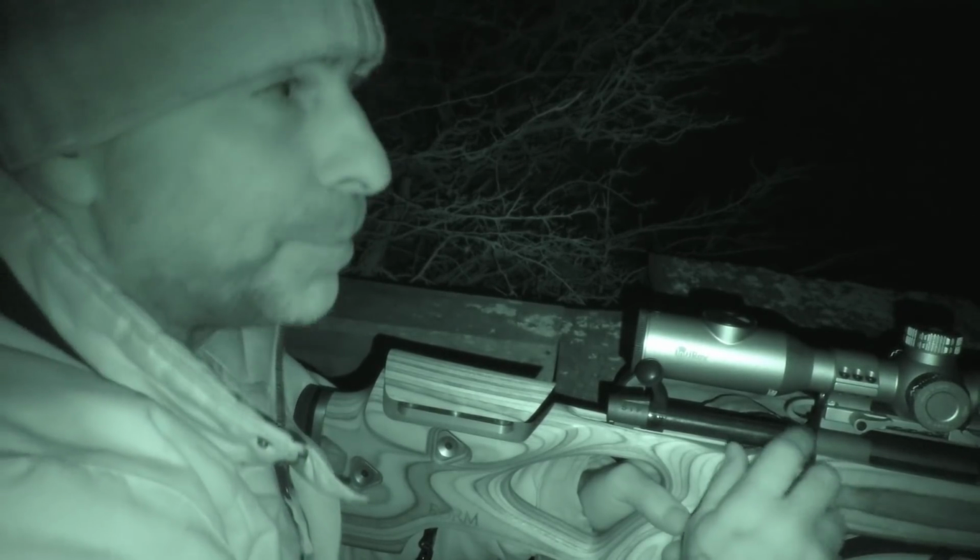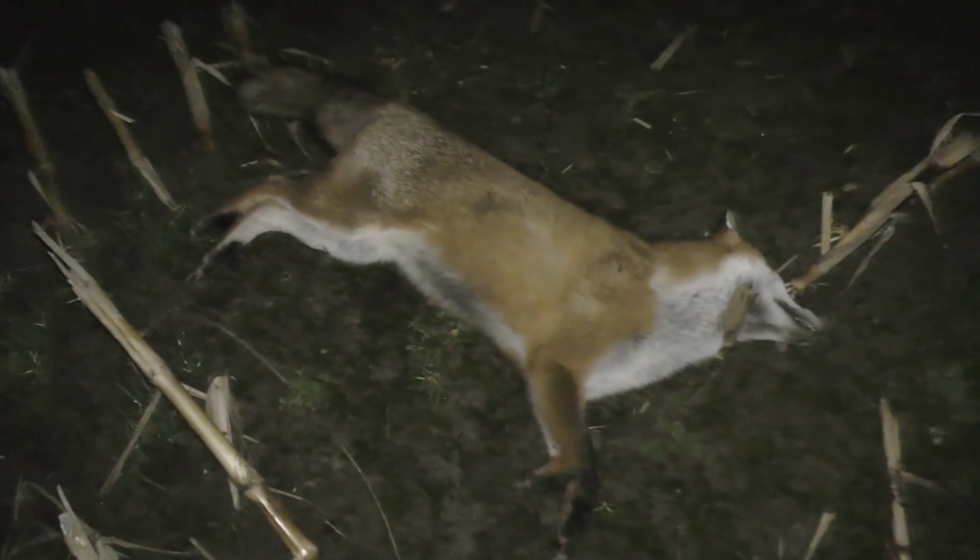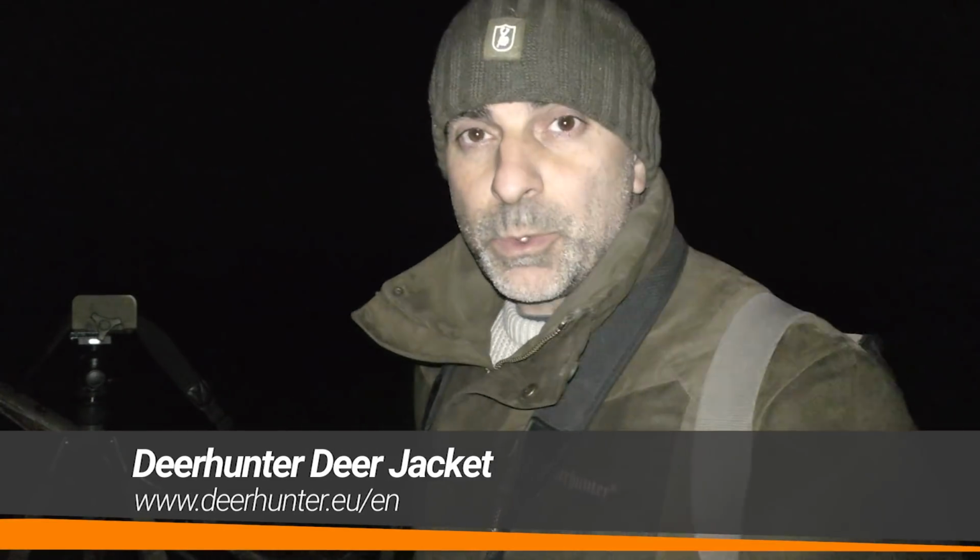Right, let's go and have a look. Well, that's one good sized fox. That's quite a lump. Well, it's a good fox that. We walked down and picked the other one up. The other one's just down over that way. So I'll go and grab that, see what that was.